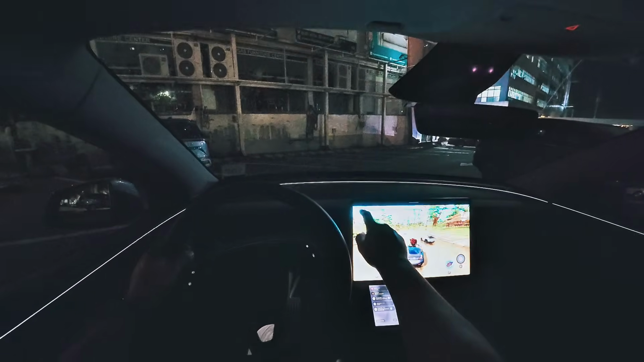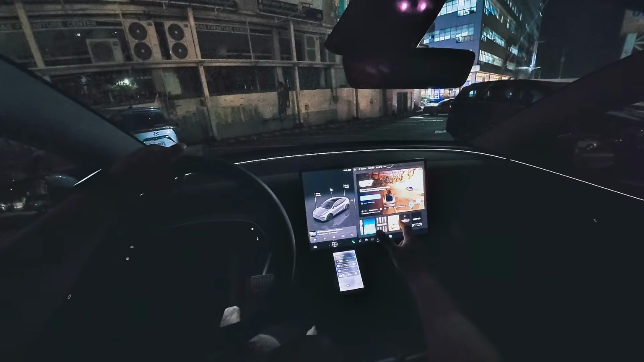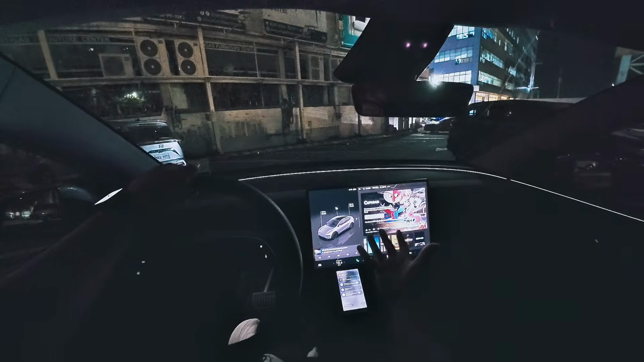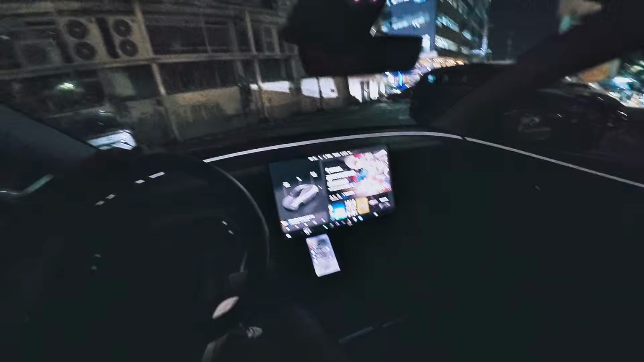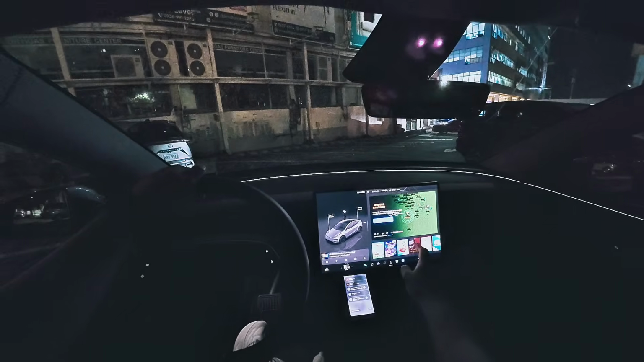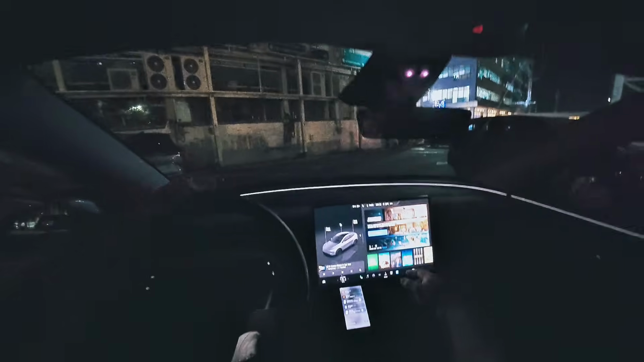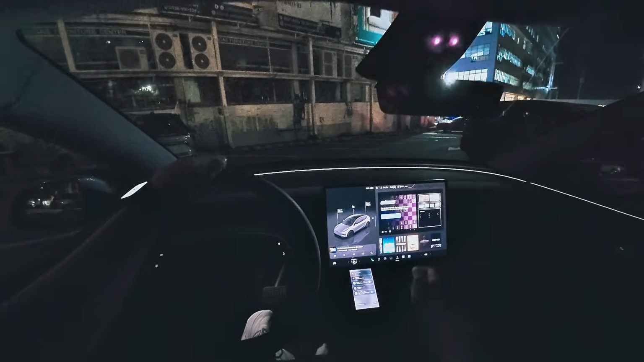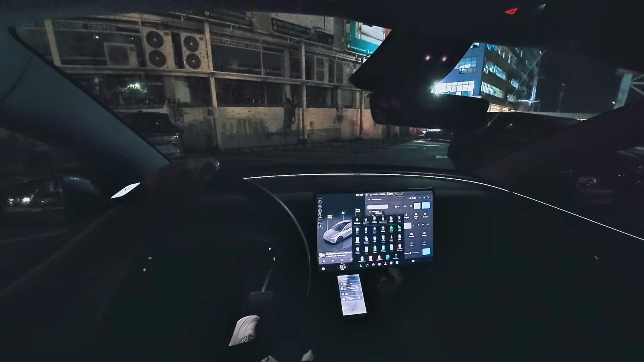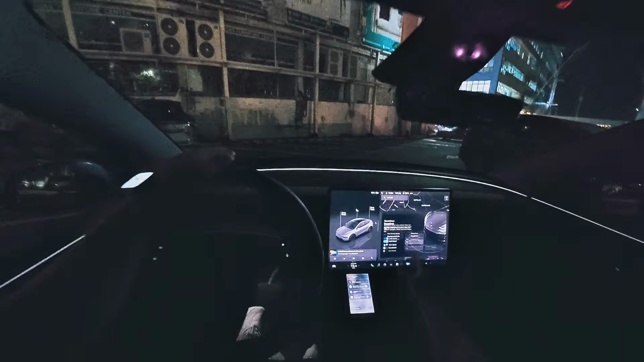Alright, that's enough of that. Let's go back to the review. Got a couple more games here. The thing about this is you can actually pair your phone to your Tesla, so you can play your favorite AAA games here. Very nice indeed. Fallout Shelter, one of my favorite mobile games too. Pretty nifty. Now, let's go back to another one of my favorites here, Toybox.